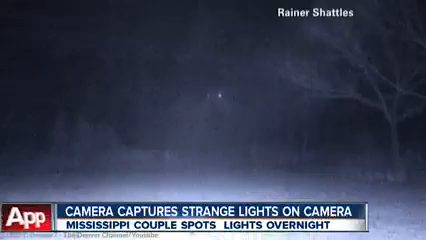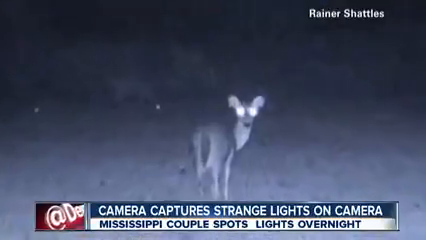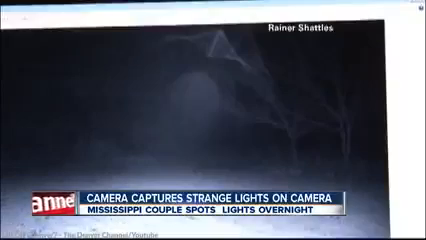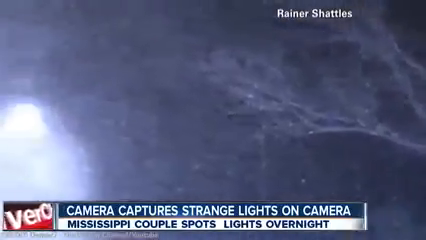The homeowners said that the trail camera was infrared and that there's no way that it emitted such a strong light. They even supported the idea that the light actually came from a UFO. We'll never really know what it actually was. Flying aircraft or not, it's still quite mysterious and a little bit creepy.